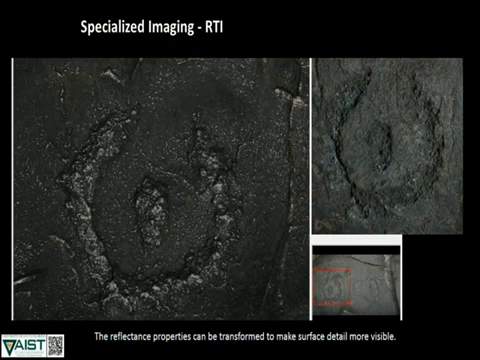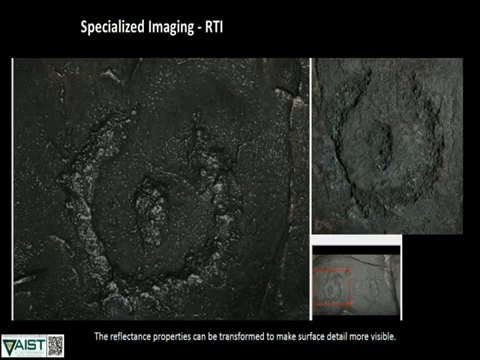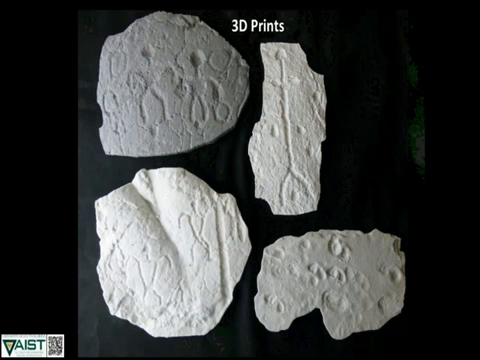And through the RTI imaging, we can really do things like specular enhancement. So if we've got areas of really faint carving, or in this case, we want to really look at those damage areas, we can change things and alter the surface, make the surface detail much more visible by utilizing these reflectance images. And then again, the multiple ways of sharing this information.